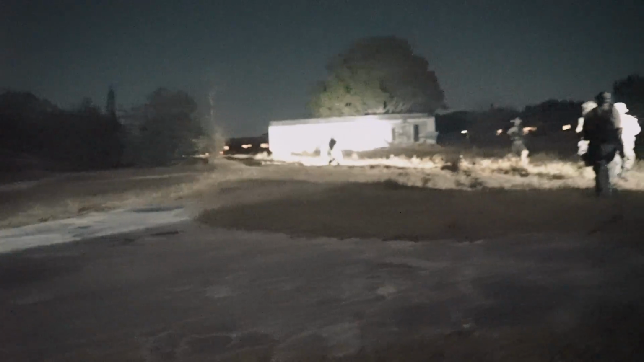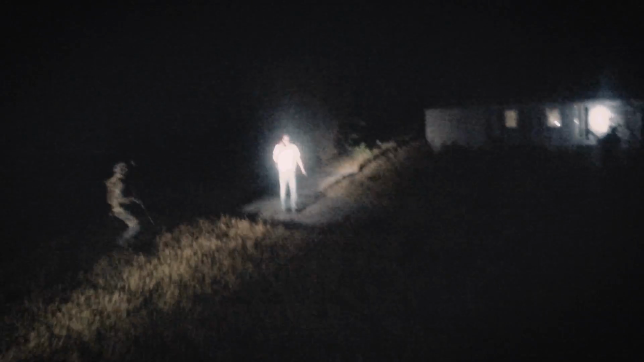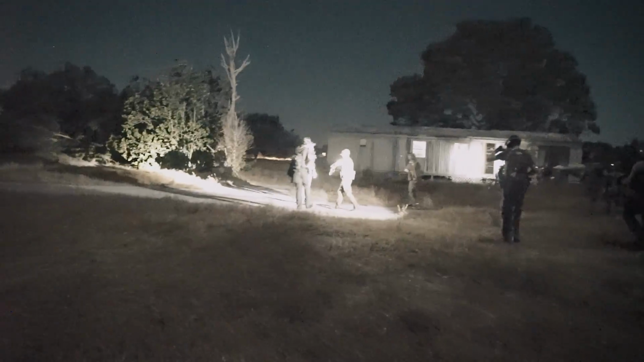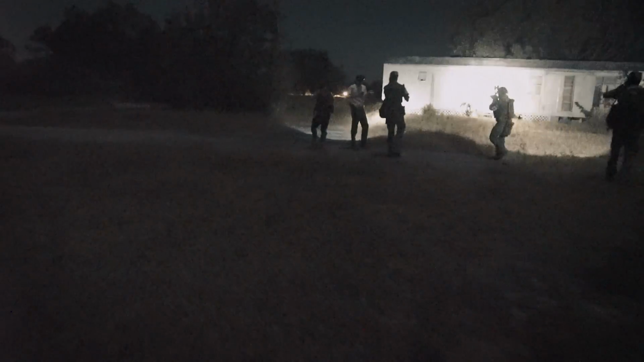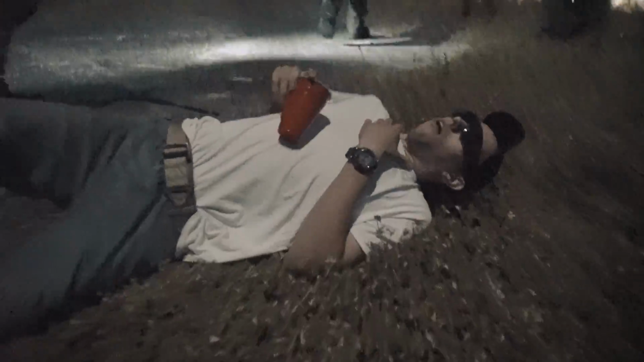Move! Mortar fire is inbound! Mortar fire incoming! Move! Incoming mortar fire! Move! Let's go! Let him move! Let's go! Told you to leave!